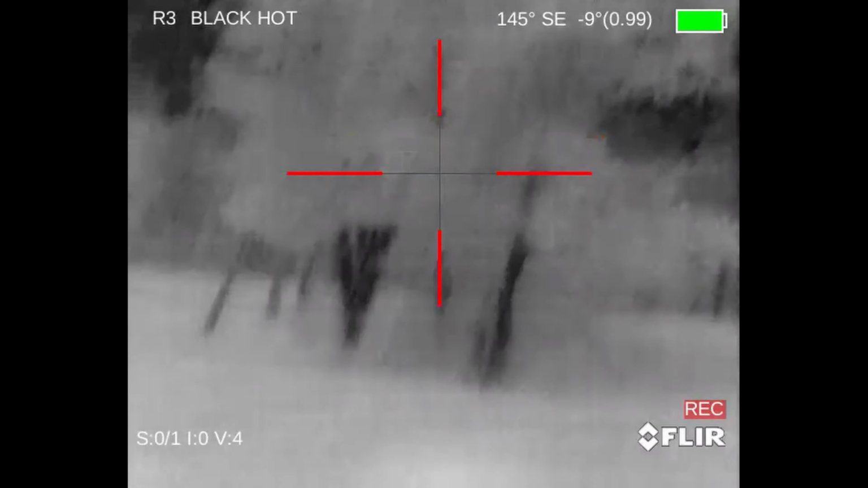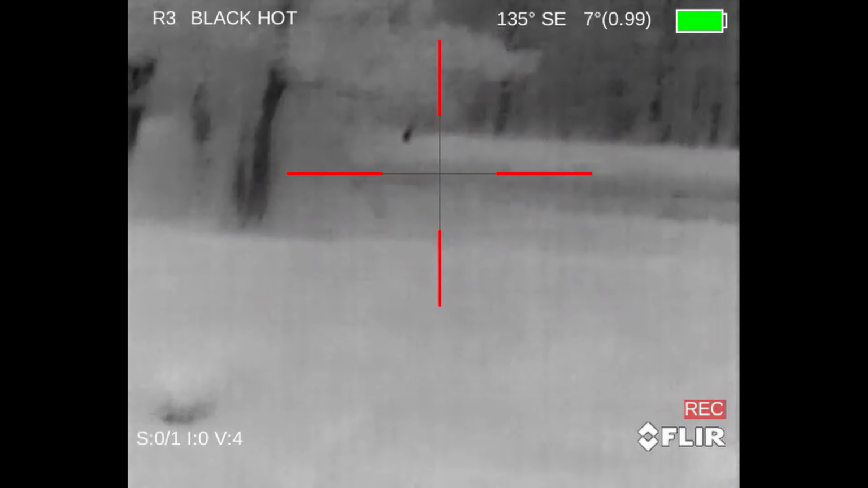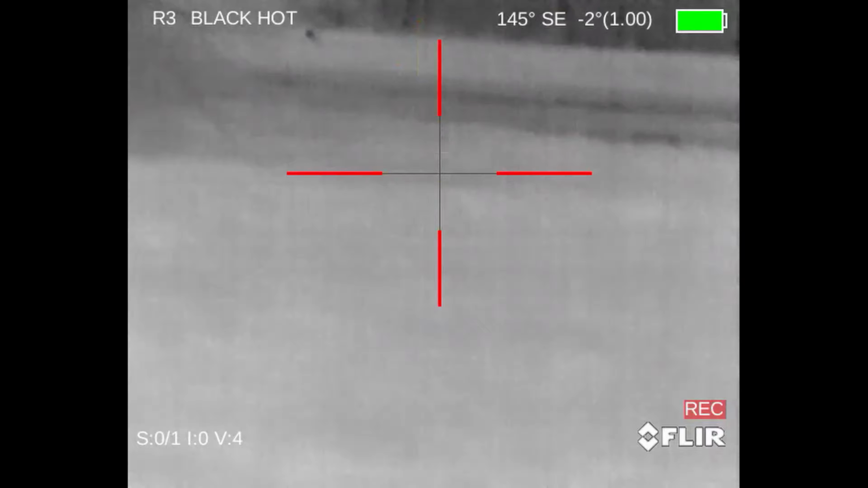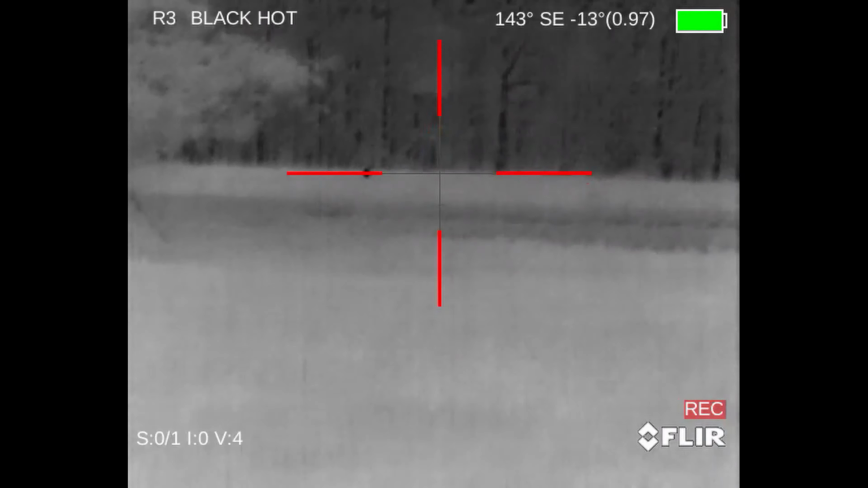I keep moving up and kind of going out to the right, hoping that I'll run into him again, which I finally do. And he's made it back several yards towards the back of the pasture, and unfortunately he did stop, but it was now going to be a much longer shot, and so we just continued moving up to the trees that we were hoping to prop on.